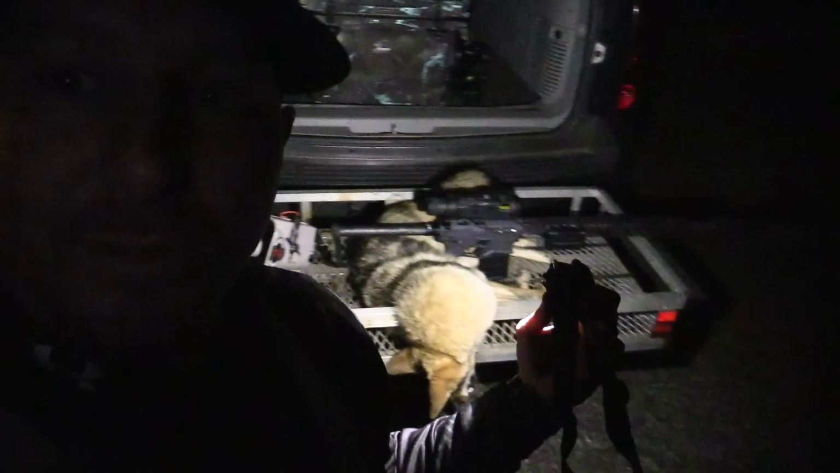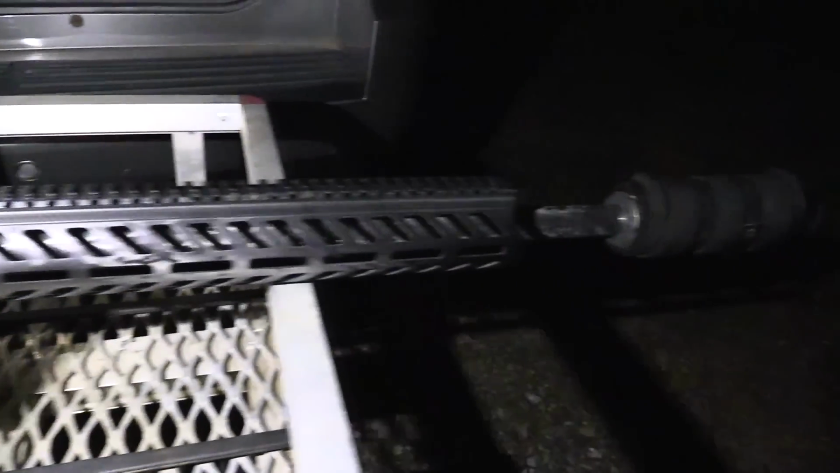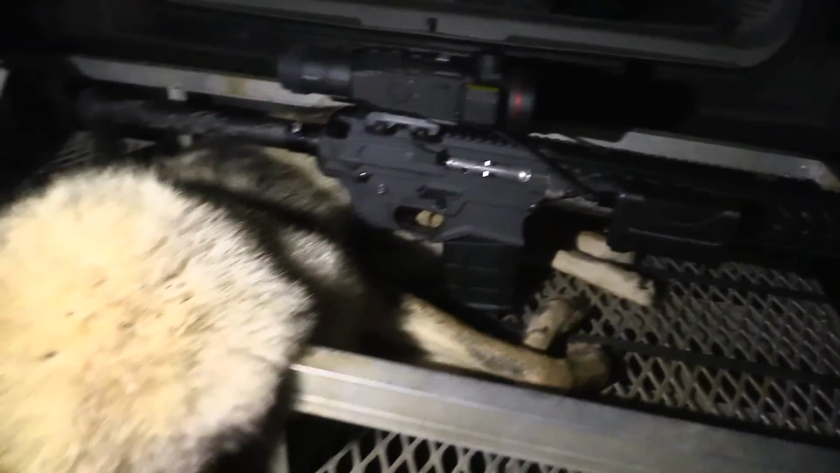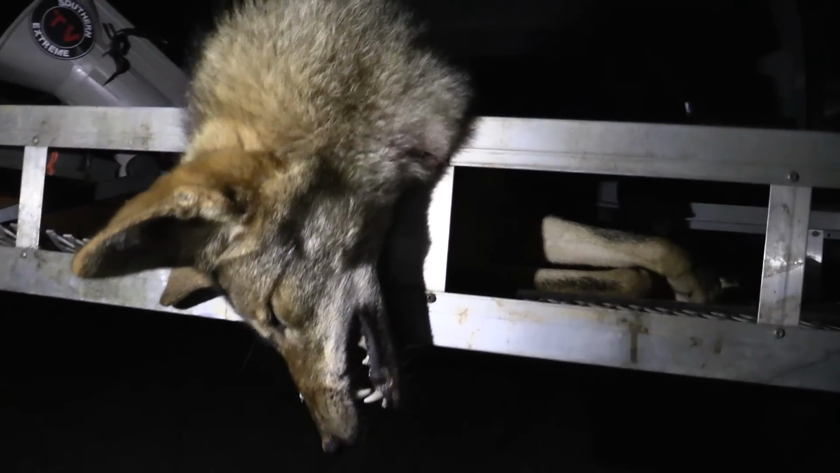Oh, guys, that right there, that is what you want to see. Brand new landowner, brand new Night Stalker Precision, 6.5 Creedmoor, and a dead coyote. Man, you gotta freaking love it.